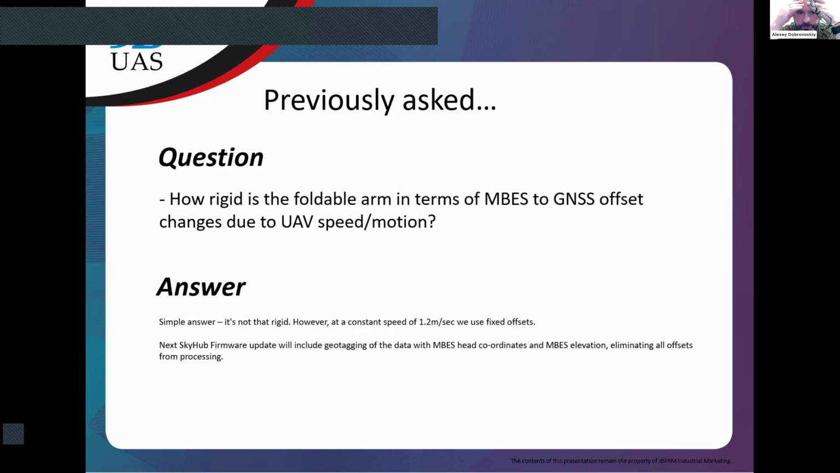Okay, how rigid is the foldable arm in terms of MBES to GNSS offset changes due to changes in UAV speed and motion? Actually, already answered. With the current released software, we recommend a speed of 1.2 meters per second and to use the recommended offsets relative to the GNSS antenna.